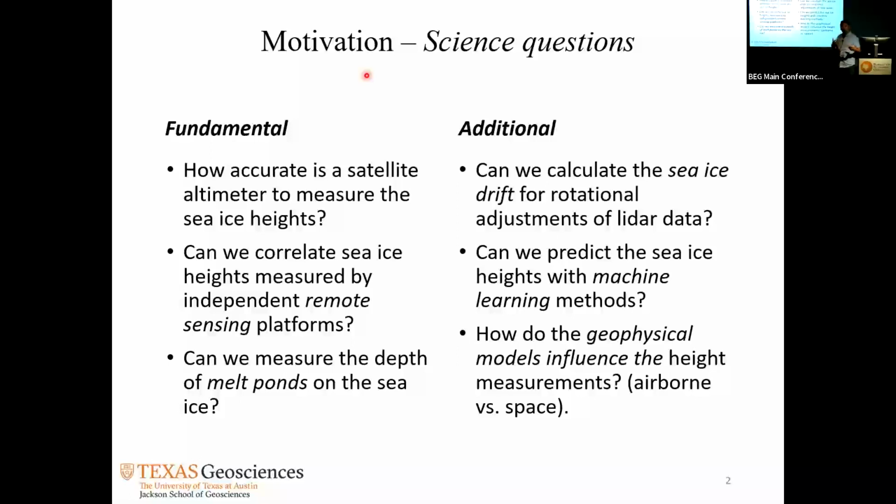There are 3 altimeters involved in this research. One of them is a satellite, and there are 2 airborne. They all need to correlate to each other.